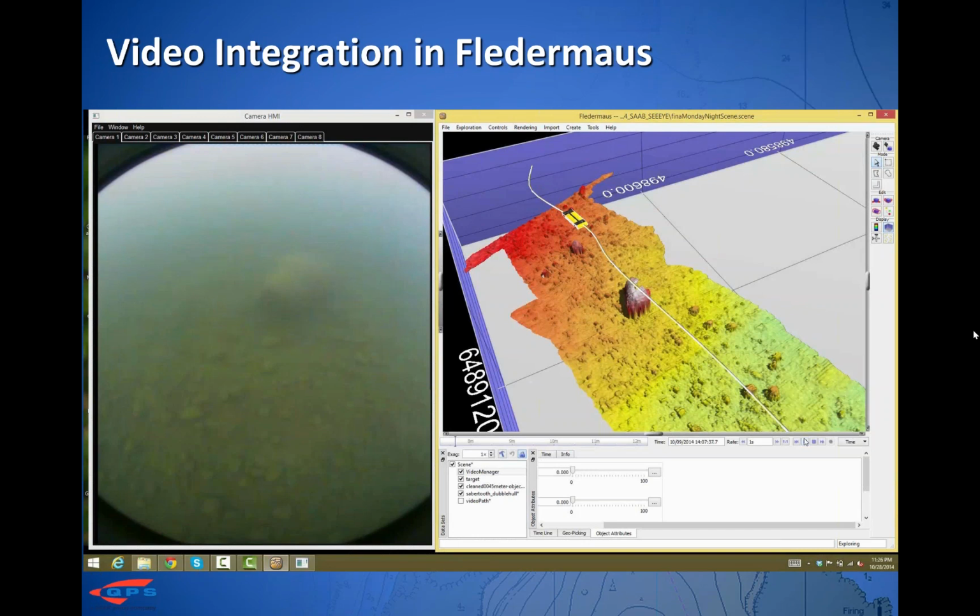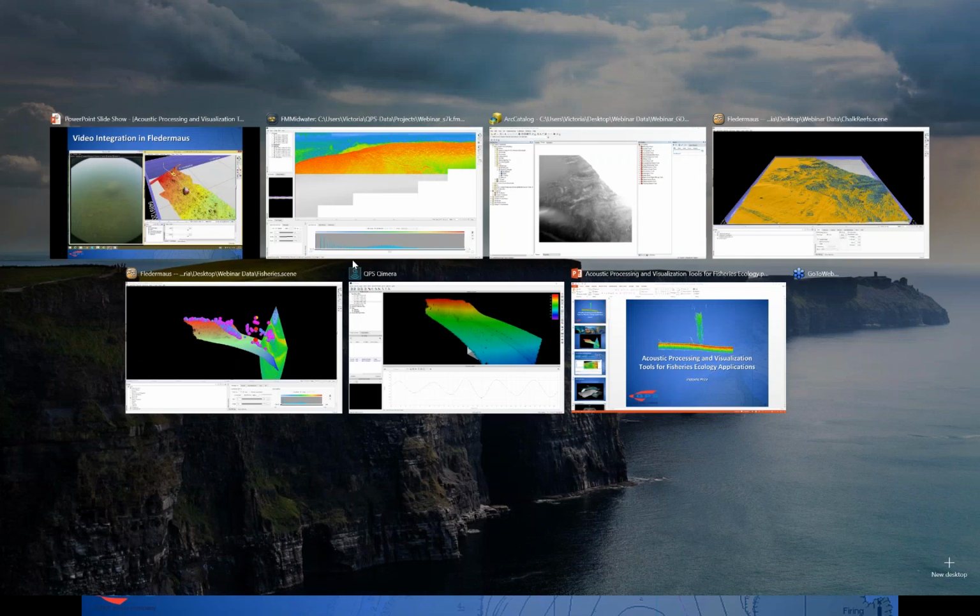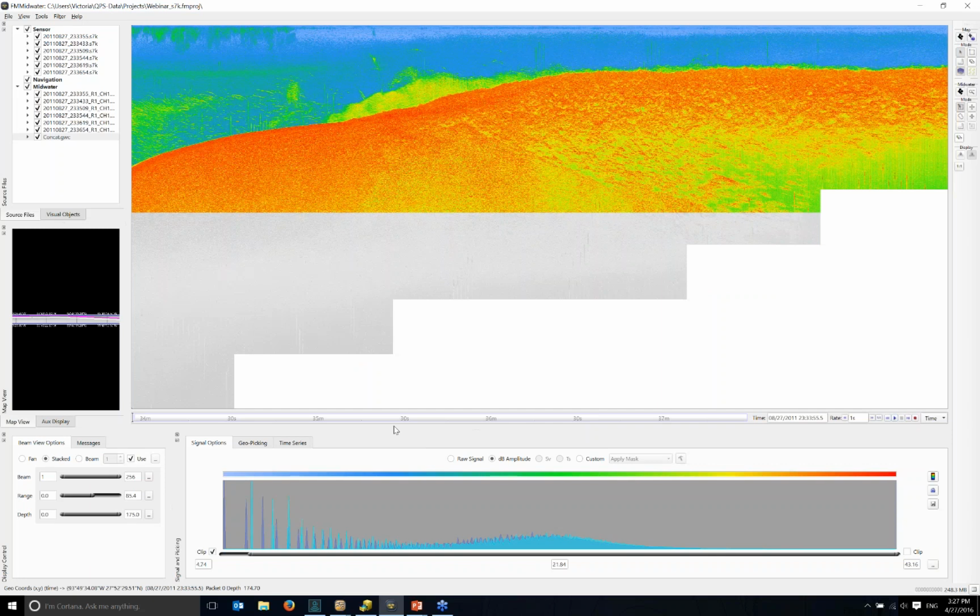Alden Denny asks, can you describe some of the target identification and cleaning tools in FMMidwater? So the target identification in Midwater is pretty simple. Right now, it's a matter of filtering and thresholding. If you want actual target identification and isolating them as their own individual objects, then that would be done more in Echoview. So if you're looking at finding individual fish and creating discrete objects from those, that's where Echoview comes in.